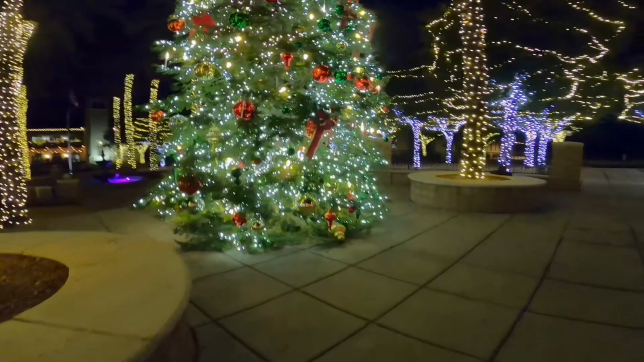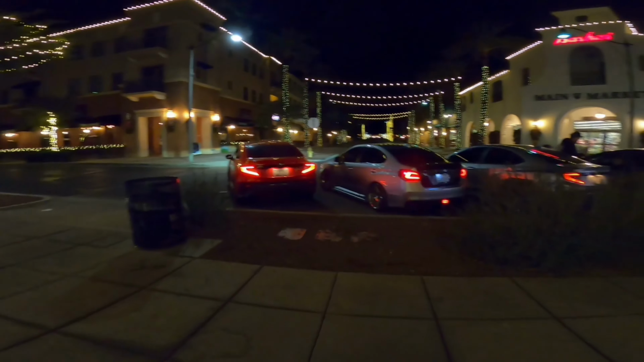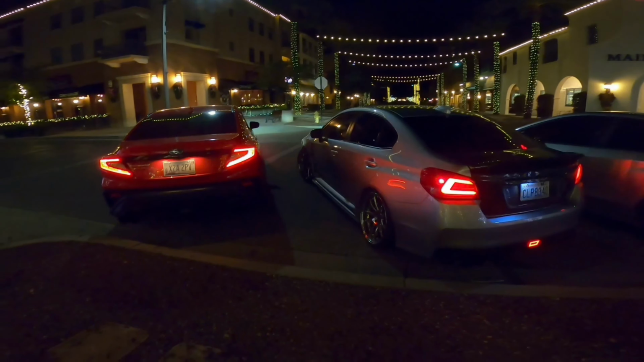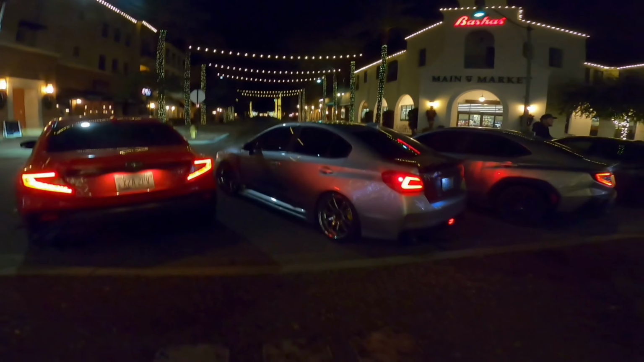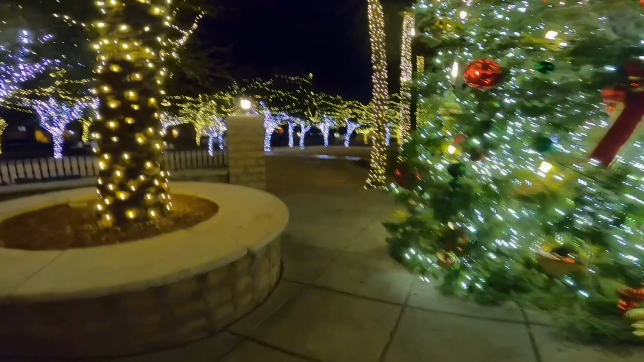We got a little bit of Christmas lights, you know, the trees. We got the whips right here. Damn, the STI looks so good. We got Alan's VB right next to it, too. Both looking like sexy monsters. Sexy Japanese ladies. Pause. I'll give you guys a little stroll around here too. It's kind of sick. Got a giant Christmas tree right here.